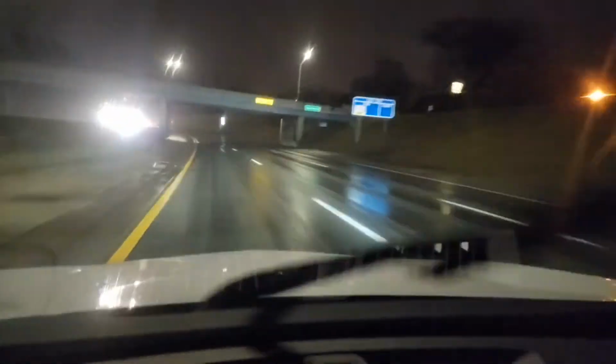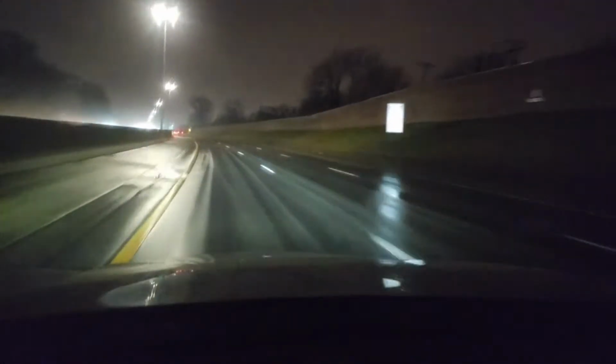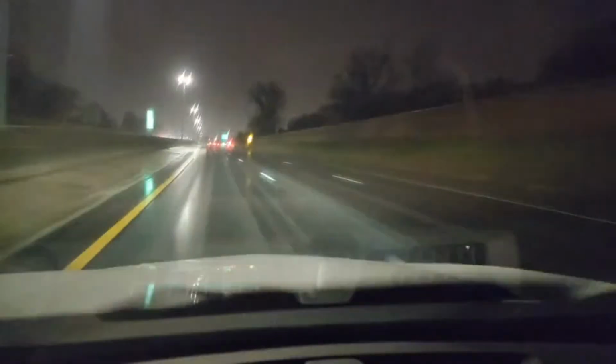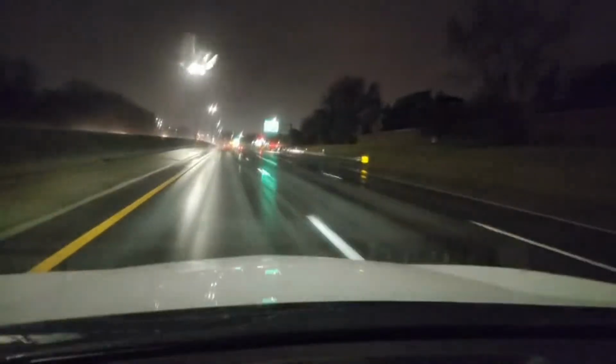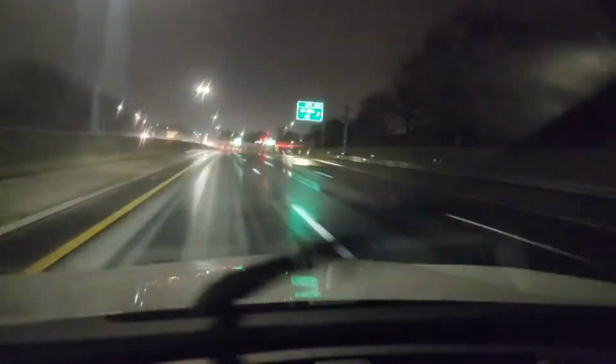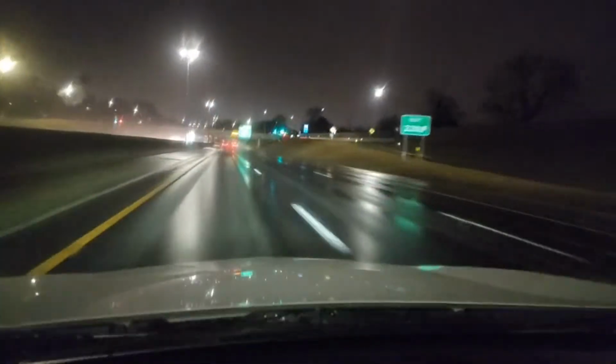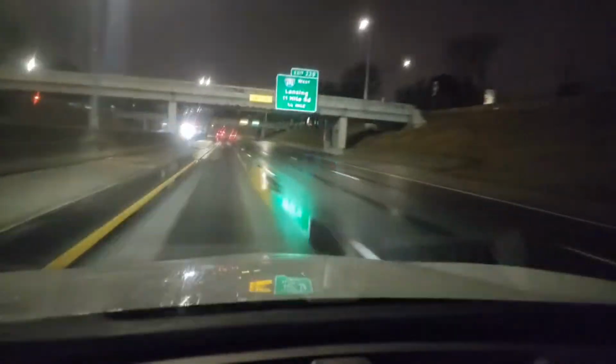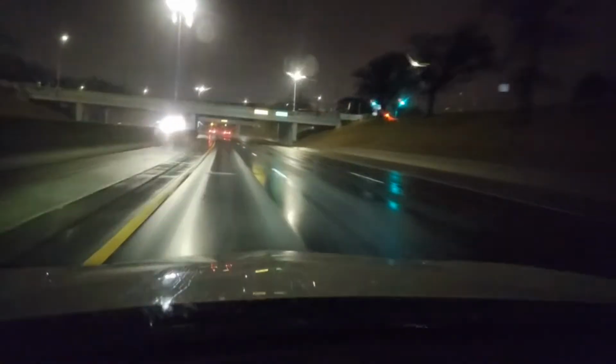So I'm at about 66, speed limit 70. You must drive at a speed that's reasonable and safe under conditions. It's really windy. You can't be pushed around. And you know, we were just in downtown Detroit, so you don't want to run out of gas down there.